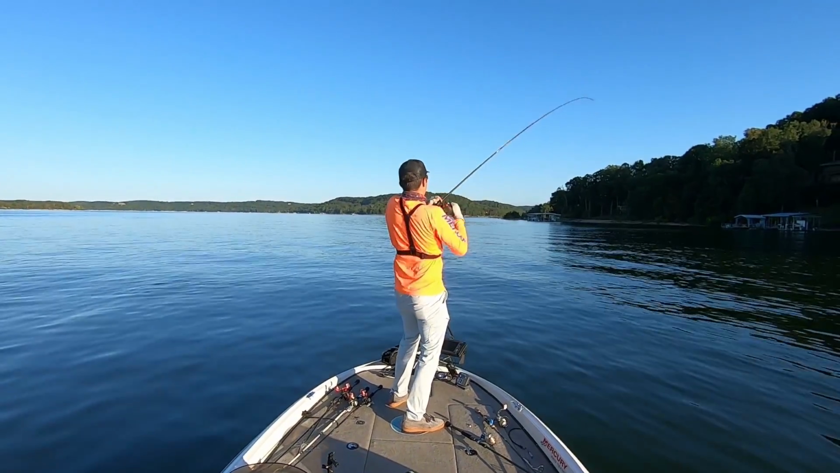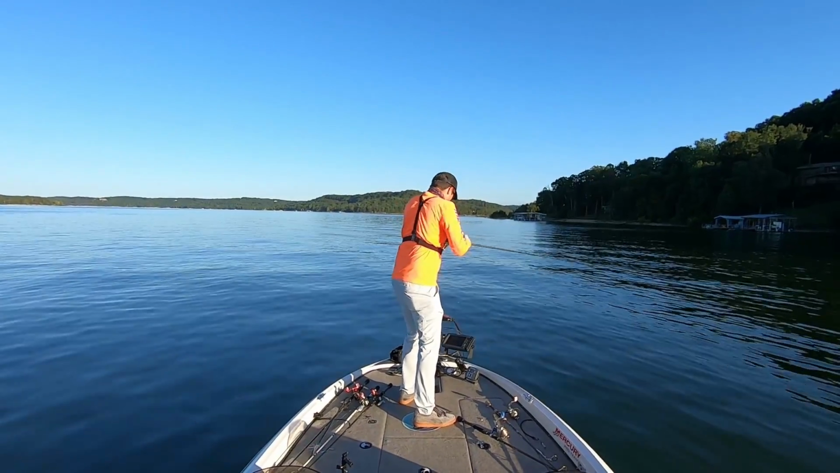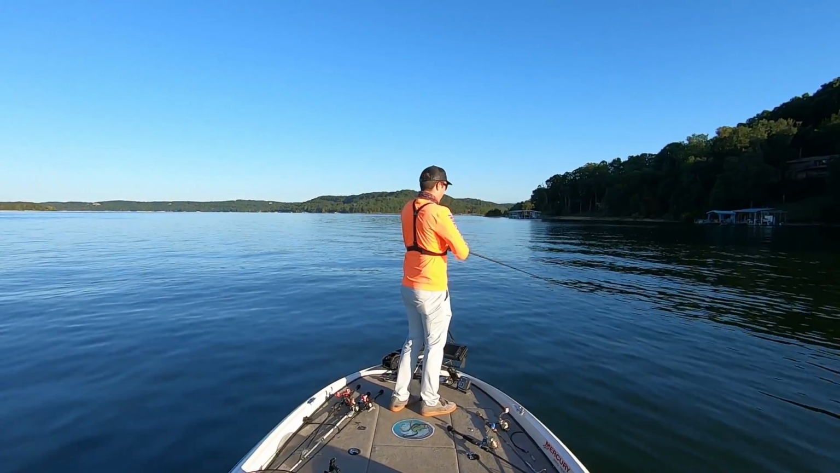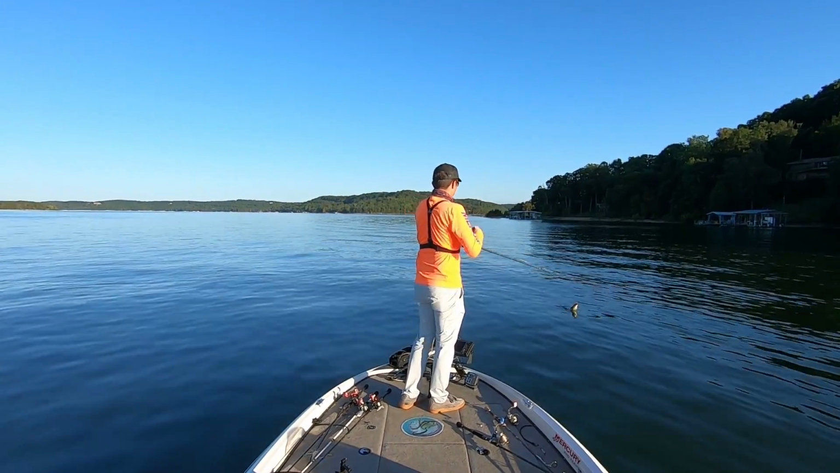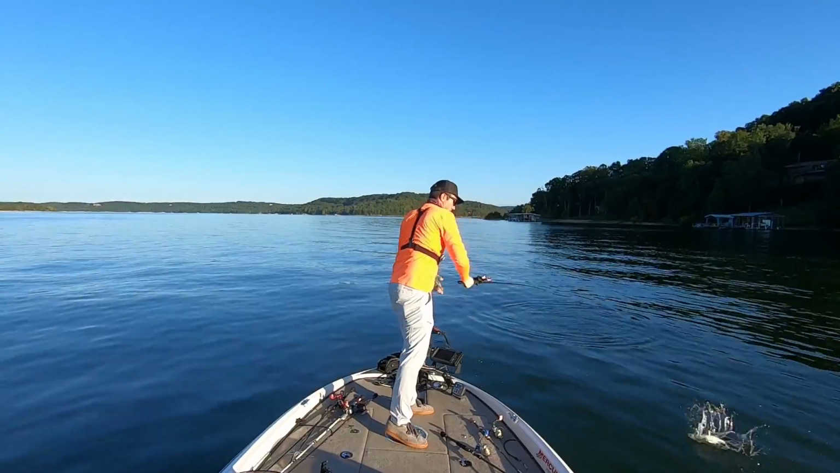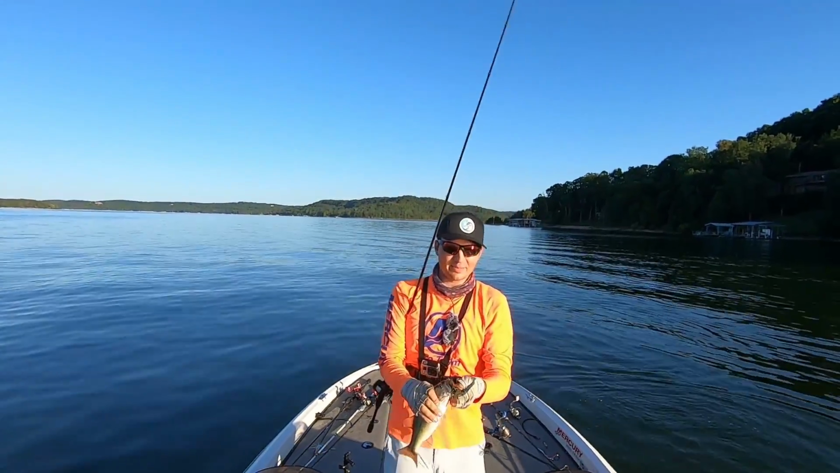Go. There we go. First fish right here. Does not feel like a big one, but on a football jig, he hit that thing as it was falling. Oh, that's a nice one. Stroking that thing. Oh, it's a largemouth. Dang it, that's not a keeper, guys.